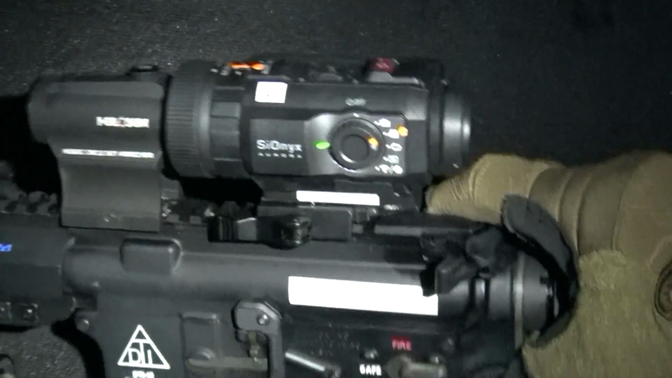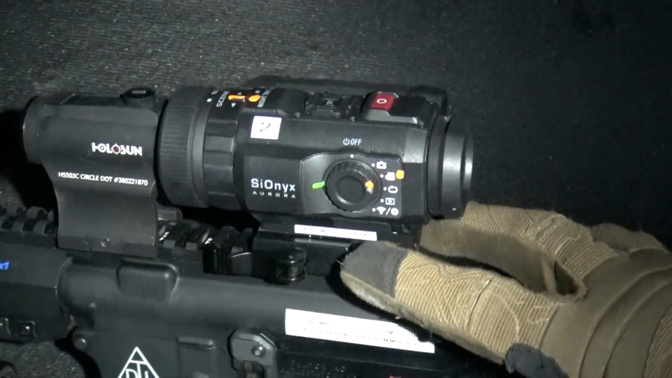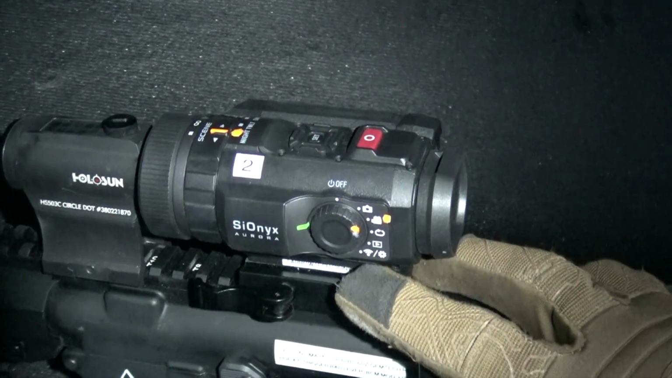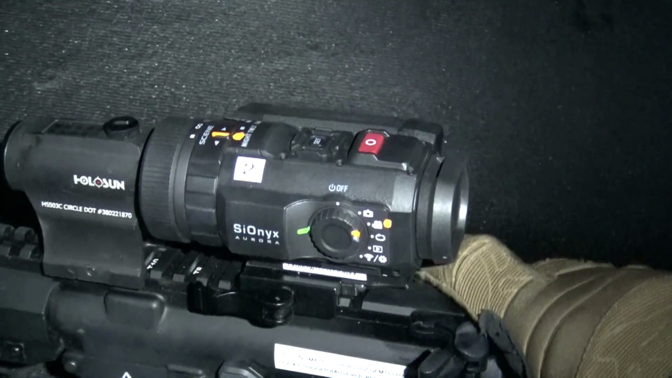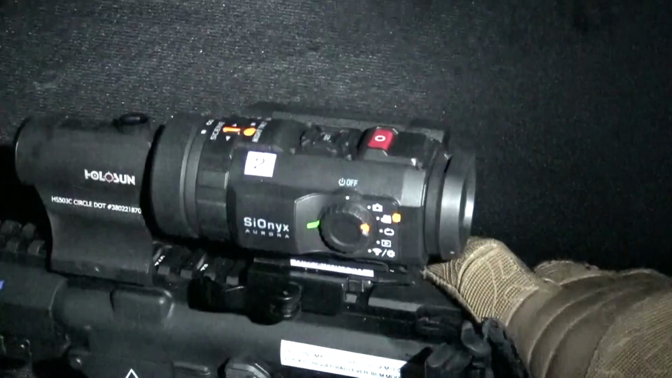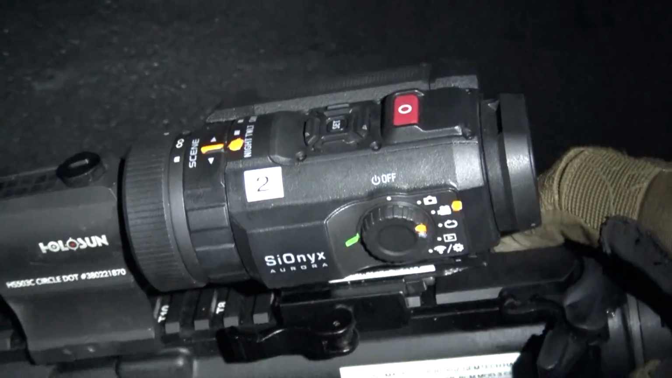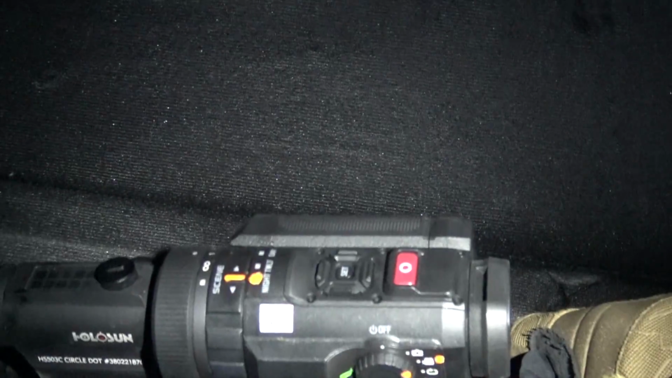One thing I don't like about the Aurora that is not mil spec is this dial can rotate. You can bump it. If it's super important, I would probably tape it. Just some black electrical tape. If you don't like that LED on light, you could also cover that up in a tactical op if it was that serious. Now, you heard the boot up sound. I do like that. I leave it on. It's just a confirmatory way to know that the unit has come on.